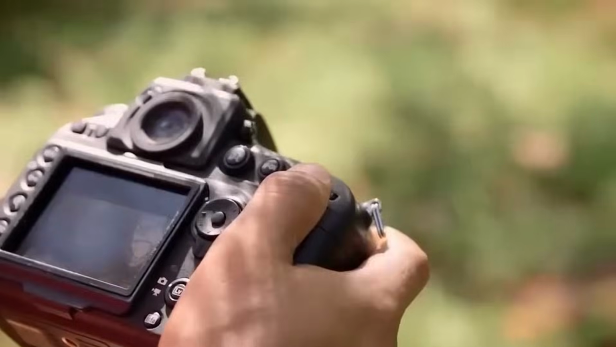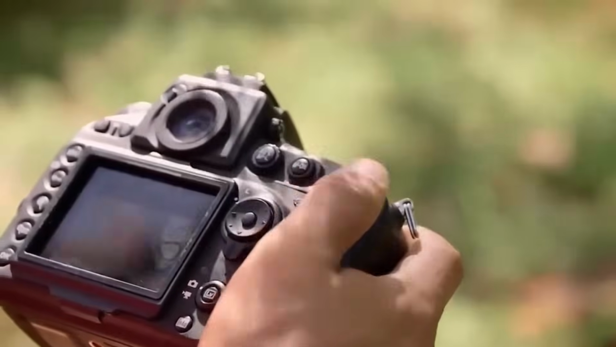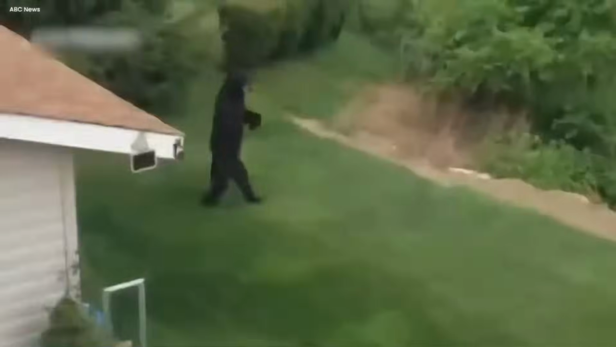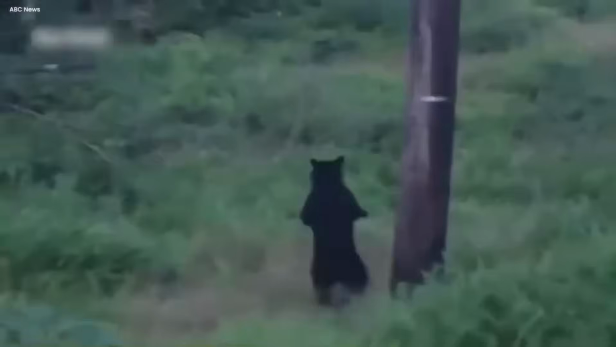Walking Bear's Mystery. The camera captured an astonishing spectacle that sent shivers down the spines of all who behold it. A black bear strolling effortlessly on its hind legs. It was an eerie sight, a creature of the wild masquerading as a human, defying the laws of nature. The onlookers, their jaws agape, were gripped by an inexplicable blend of fascination and fear.